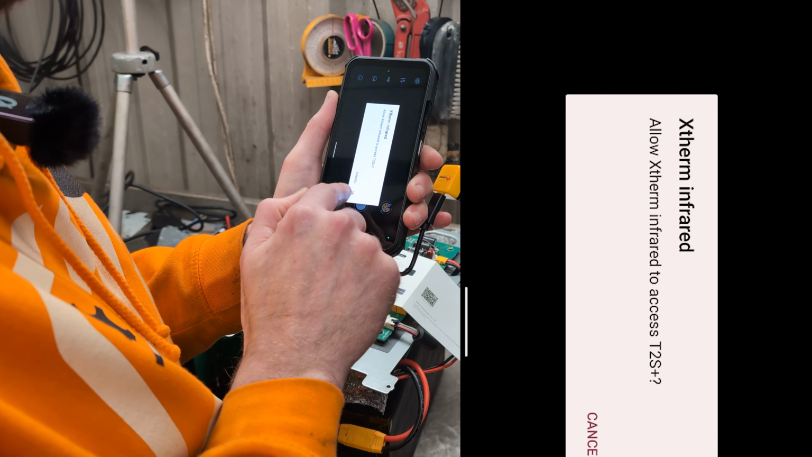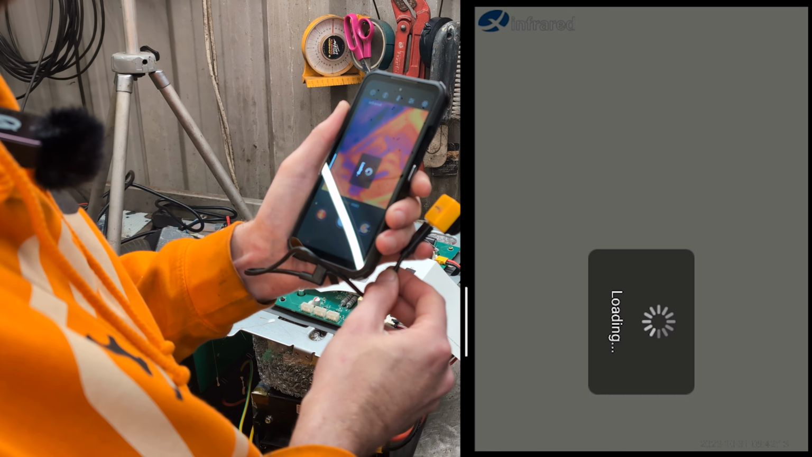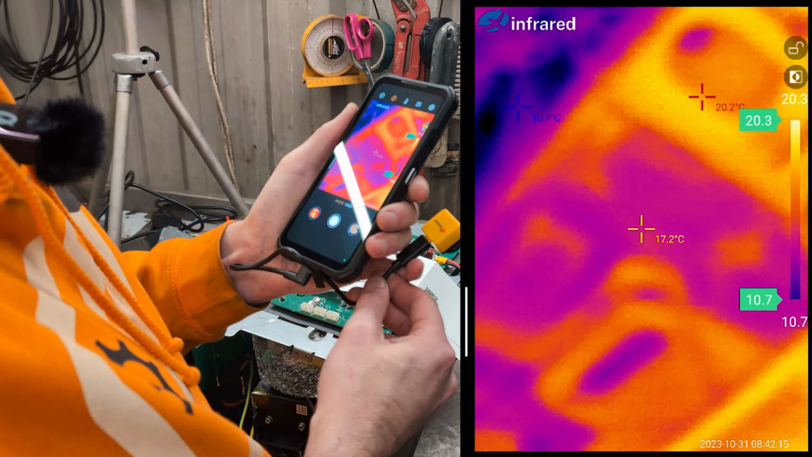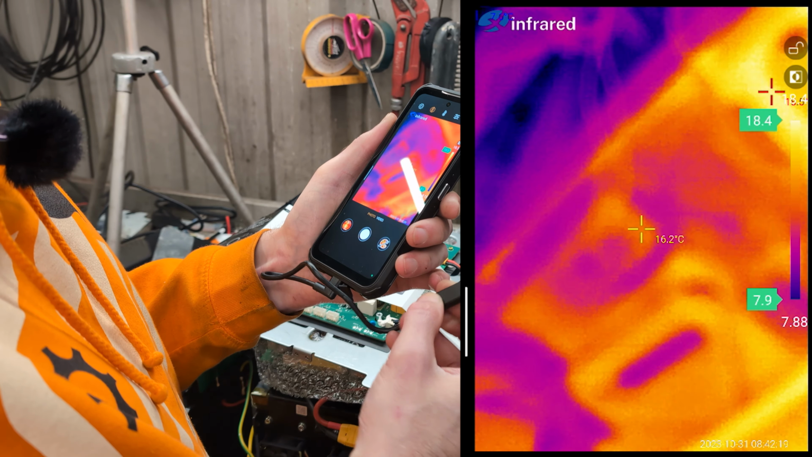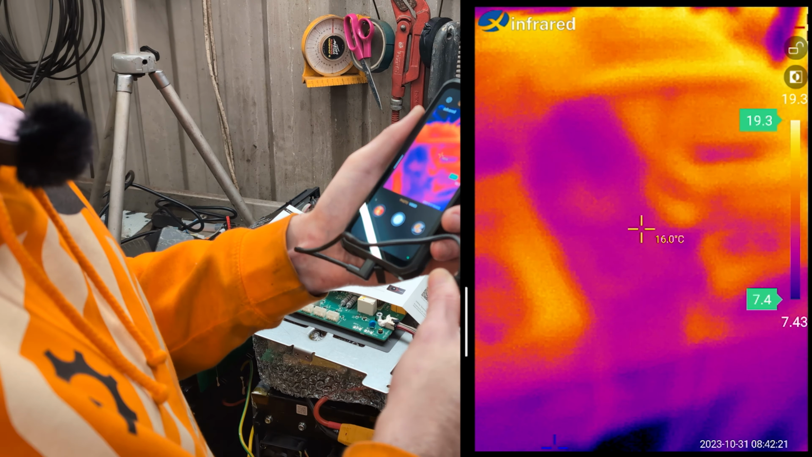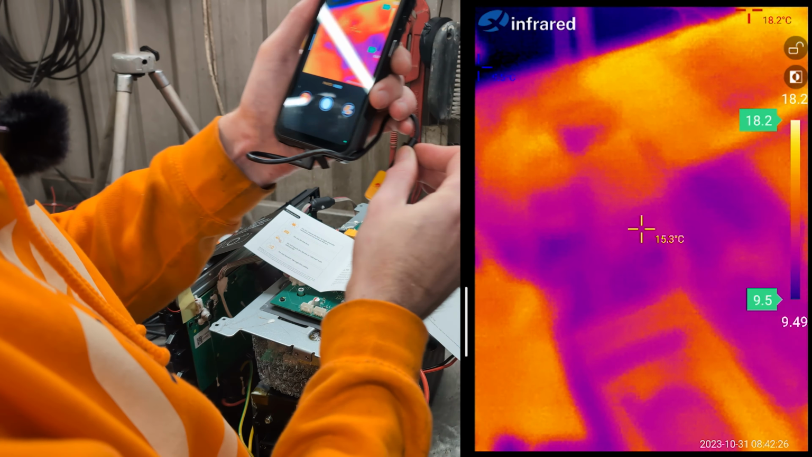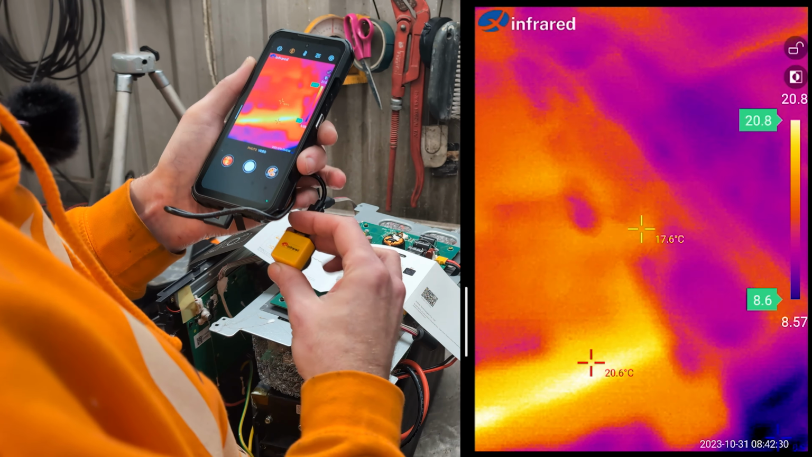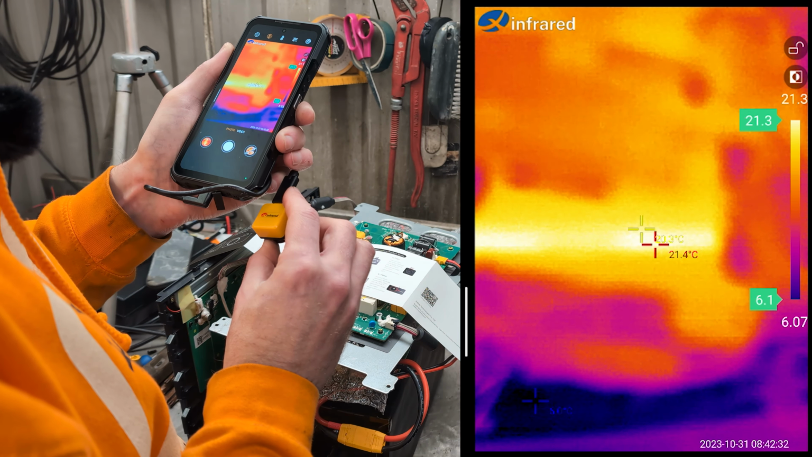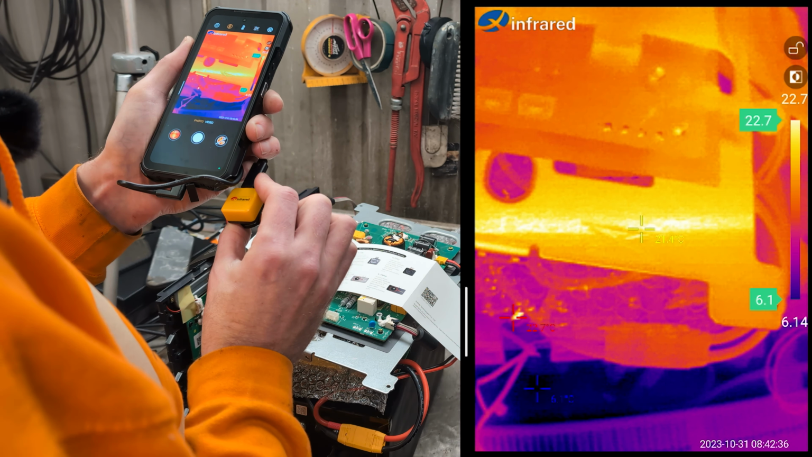Hello, yes. Camera access. Happy days. Oh, okay. Is that how? Wait, my brain's upside down. Need to go that way. Yes, right. Okay. And then we should be able to twiddle the focus. Twiddling. Whoa, look how sharp that is.